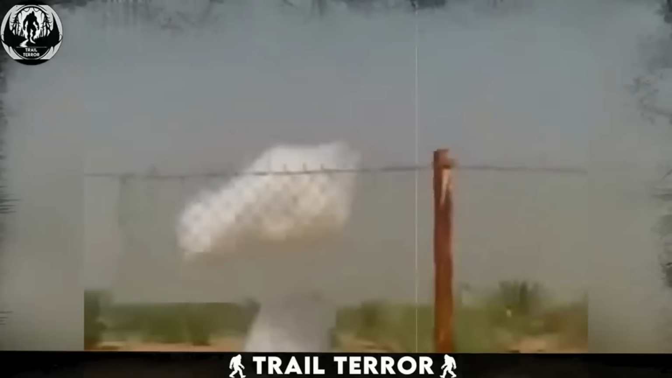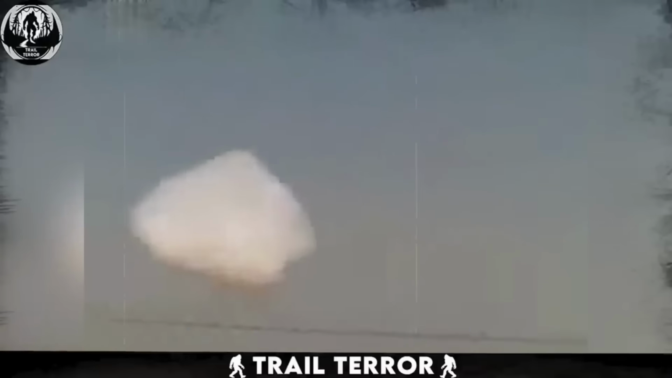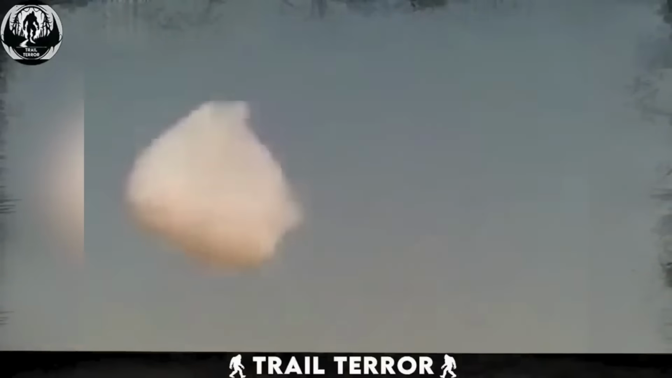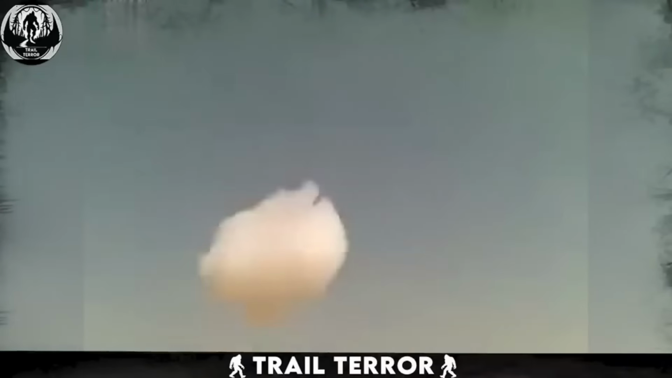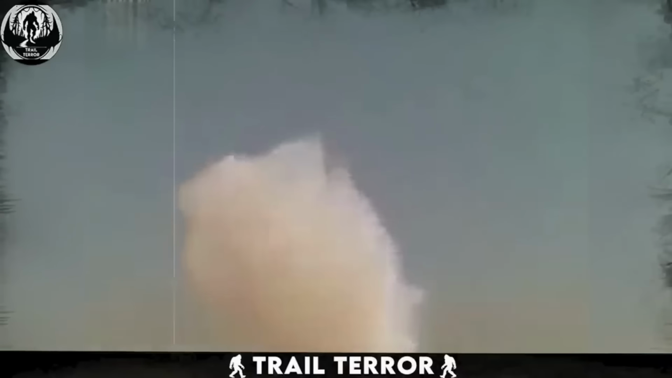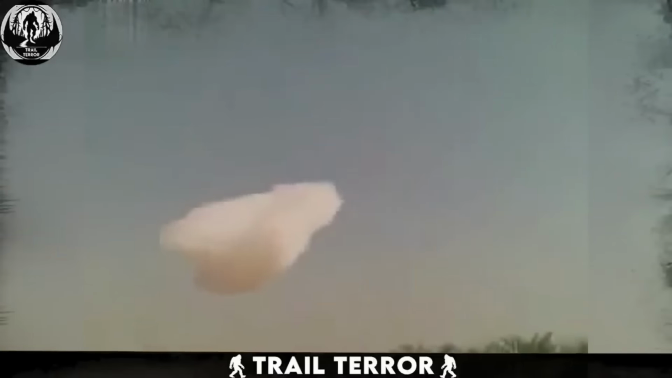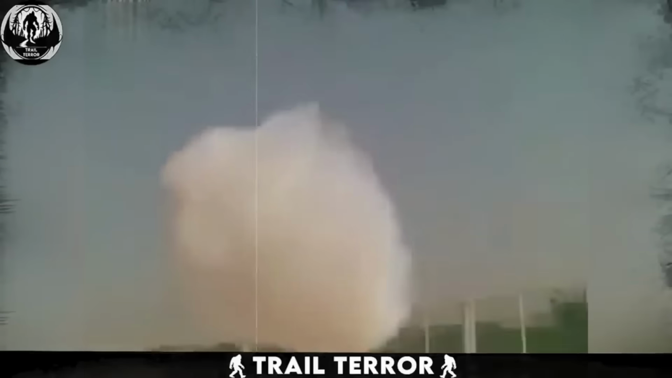In this captivating footage, filmed from the safety of a car, we witness an extraordinary natural phenomenon. The camera focuses on the sky, where a medium-sized cloud is behaving unlike any cloud we're accustomed to seeing. Its shape shifts rapidly, and astonishingly, it begins to descend toward the ground. Within the span of about a minute, this enigmatic cloud reaches the ground, but it does not dissipate.